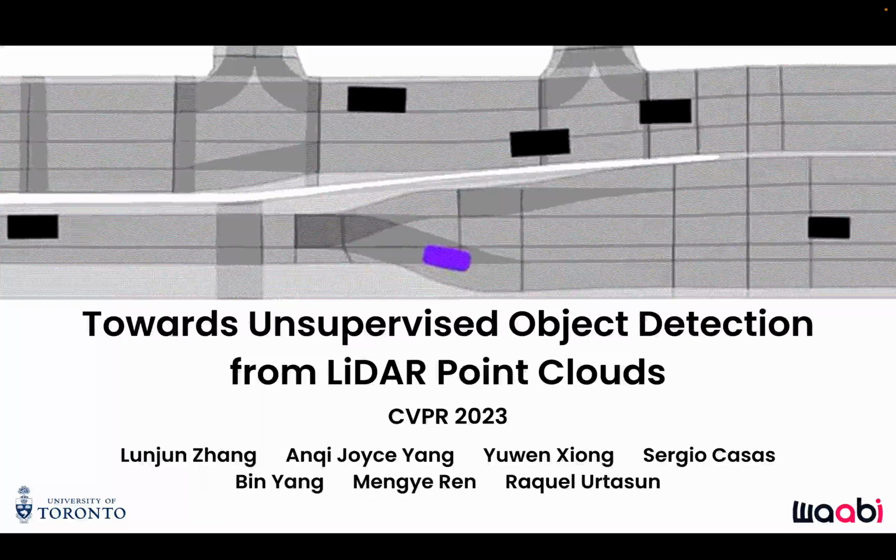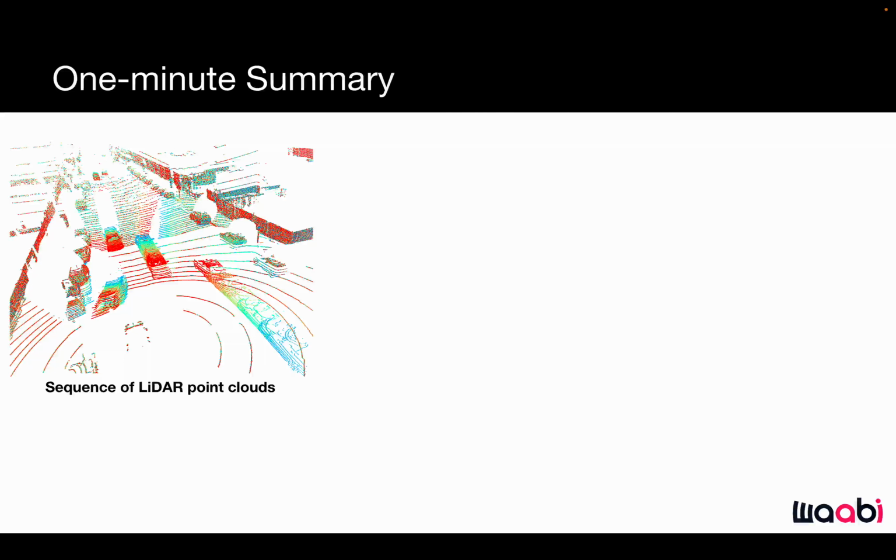Hi, we present Towards Unsupervised Object Detection from LiDAR Point Clouds. First, here's a 1-minute summary of our paper. Given sequences of LiDAR point clouds, we aim to train an unsupervised object detector without any human supervision for the